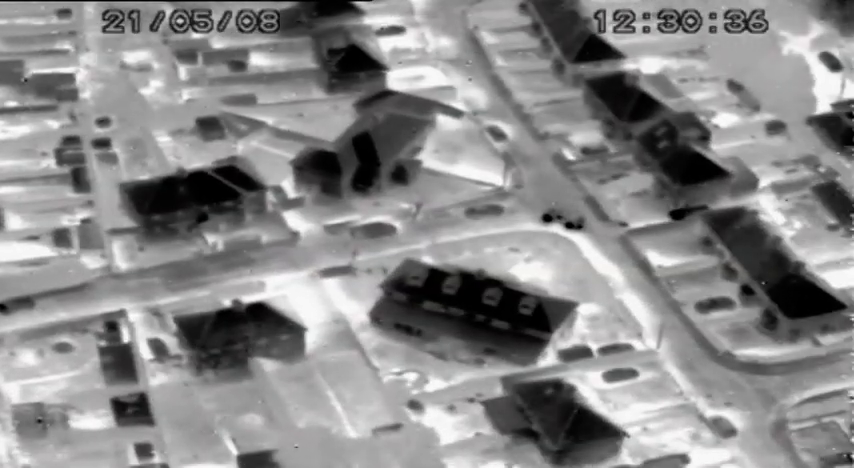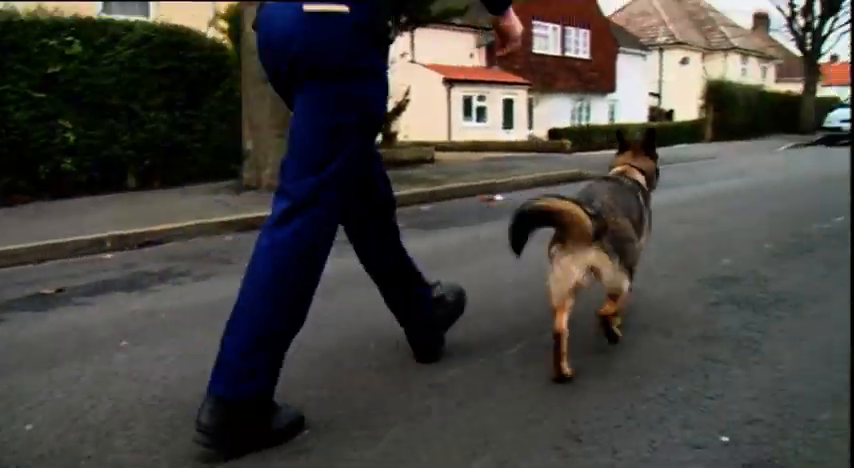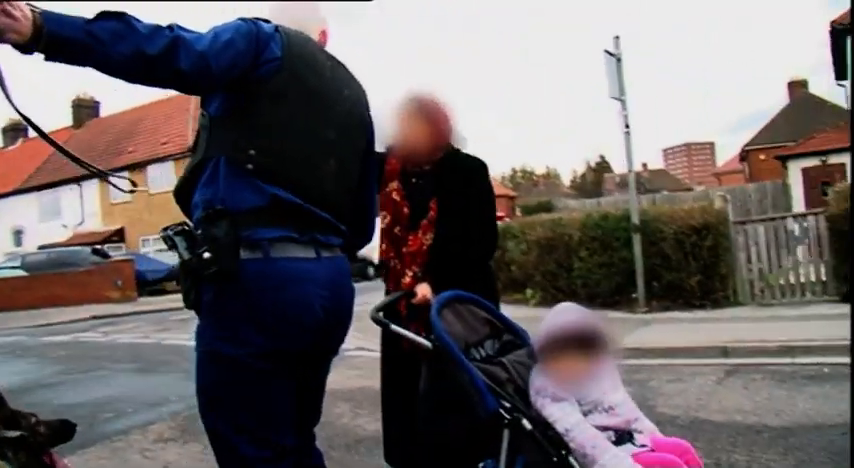Even though there's no sign of the runaways on Indian 99's thermal imager, Brodie and Madden will keep looking. Brodie's nose might still pick up their trail. I'll get one of these witnesses from where the big dump. Have you just seen him?